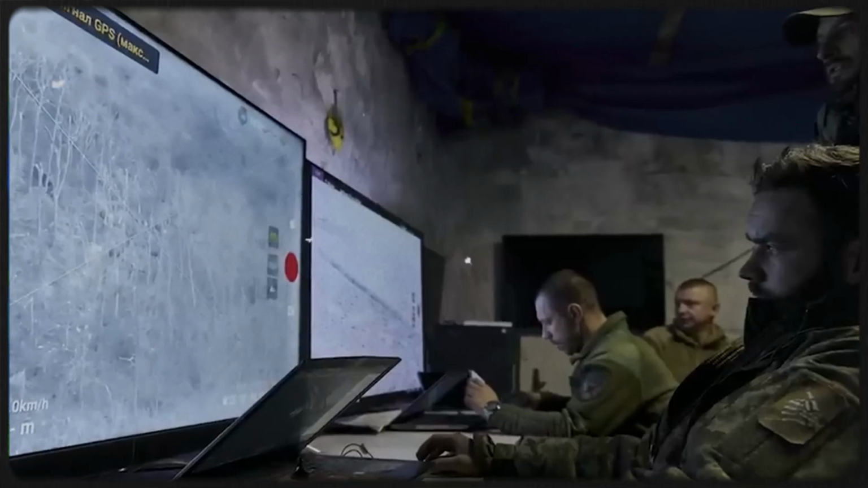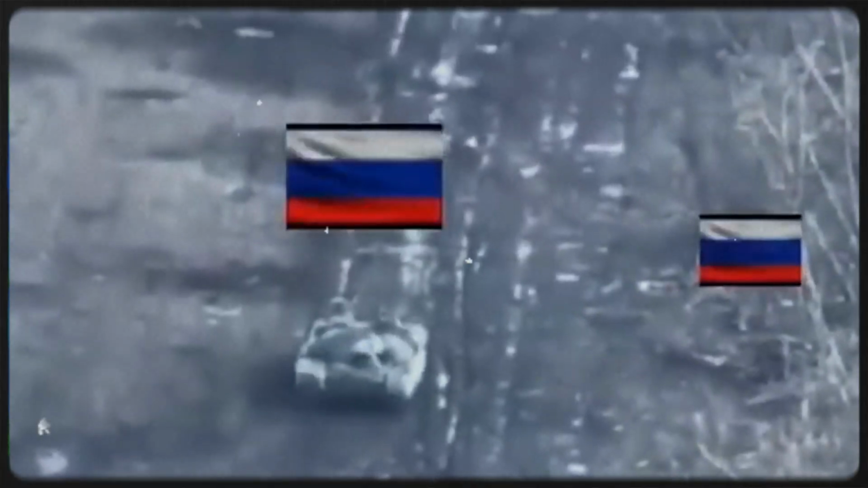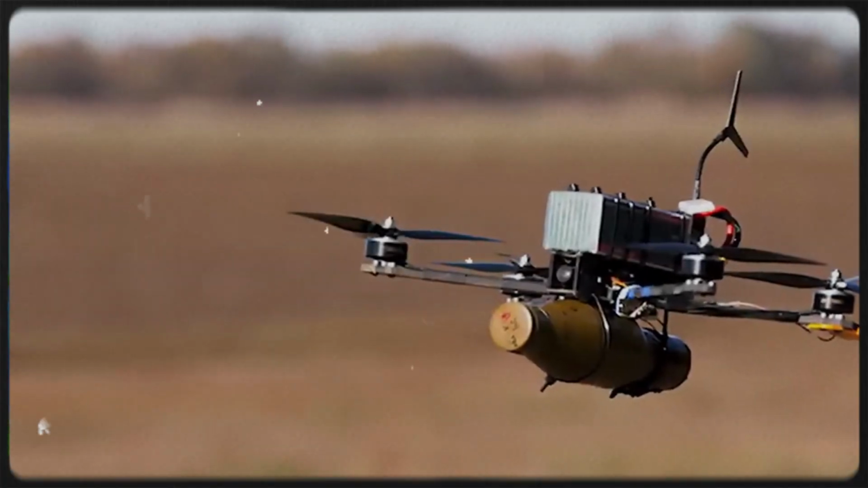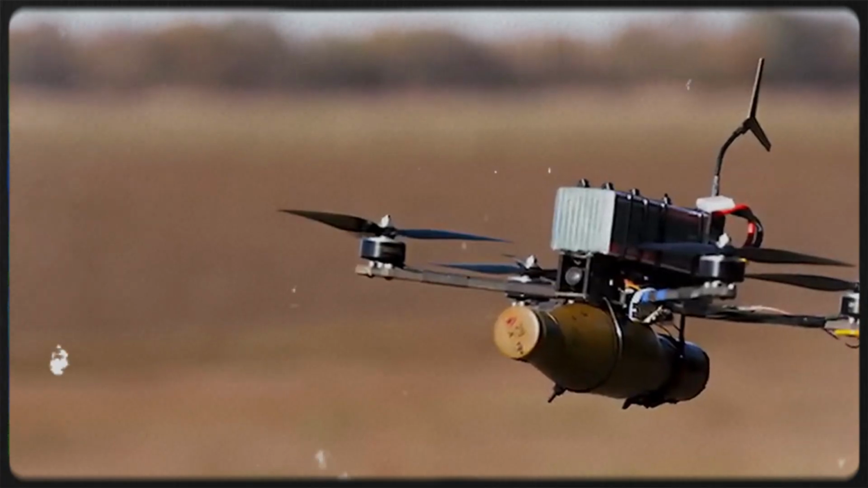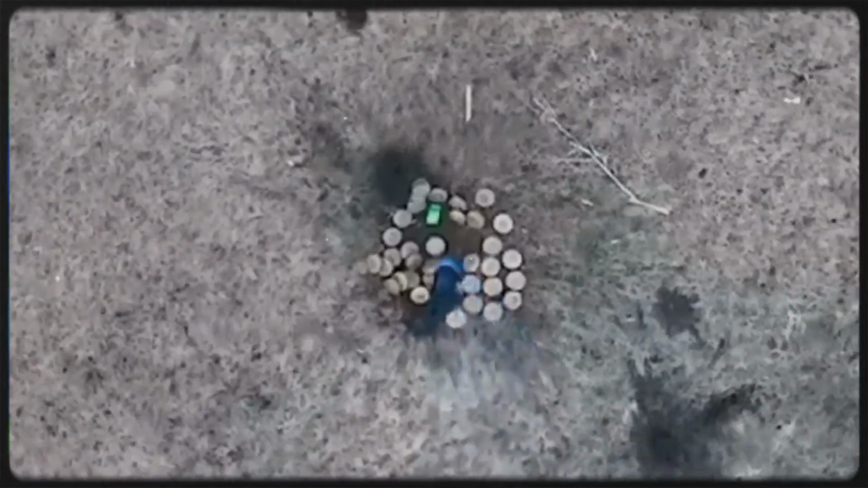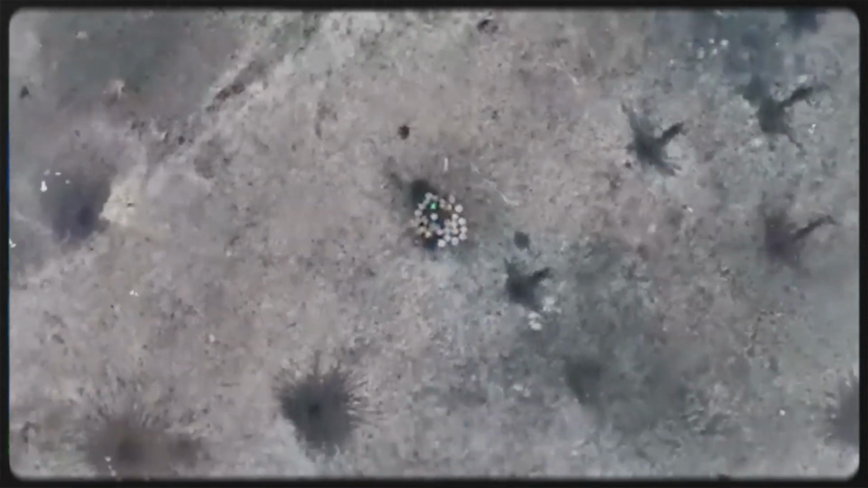ATVs give Russian units another form of flexibility. They can move over rough ground, transport ammunition, support small assault teams, and help soldiers reach places that trucks cannot easily enter. In theory, this helps Russia maintain pressure on Ukrainian positions without creating one large target for Ukrainian drones. Reports have also described Russia expanding motorcycle training and using motorcycles, civilian vehicles, and mixed motorized groups along the front.